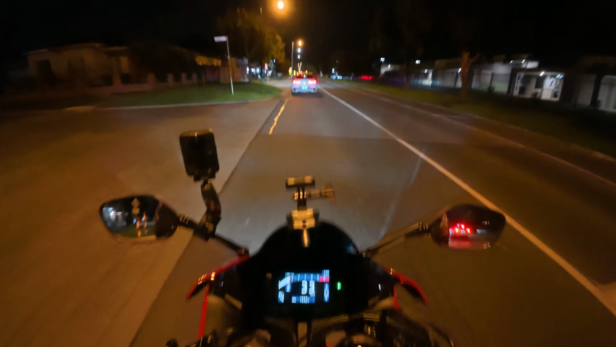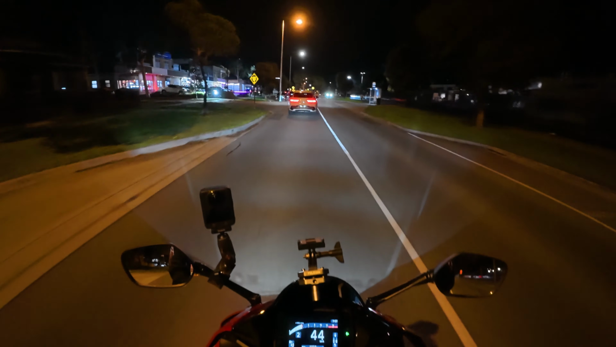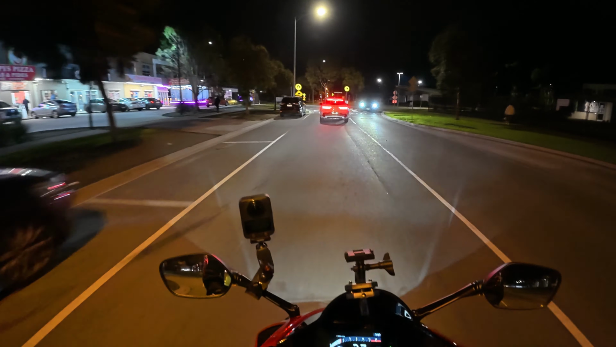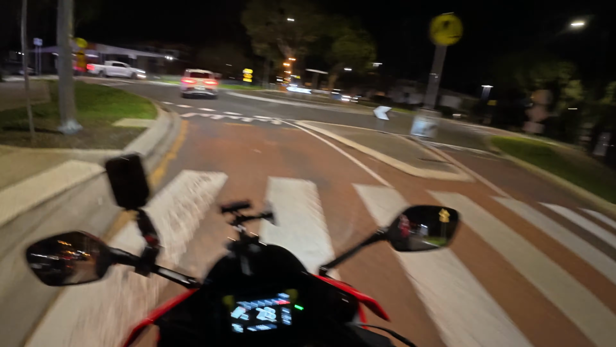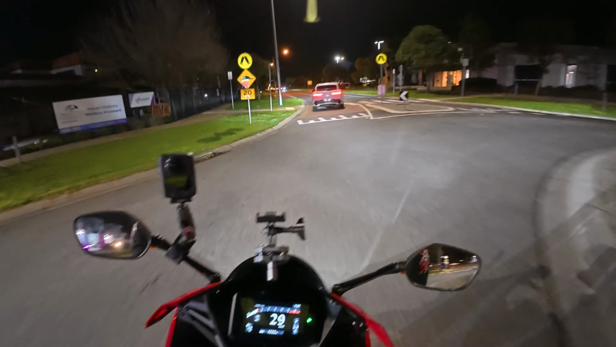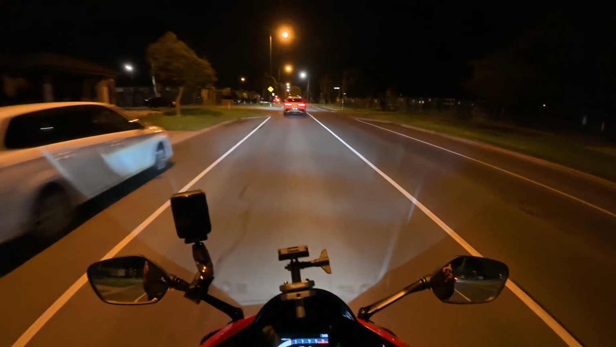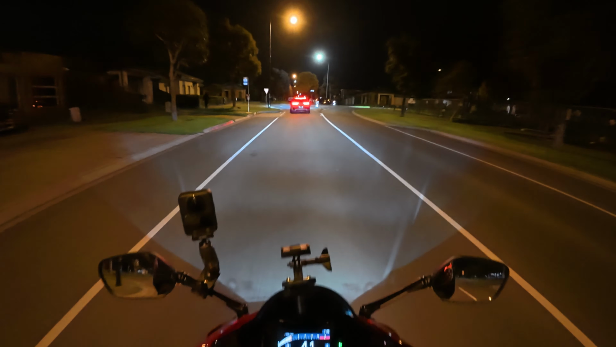But back to the weather in Melbourne, it has been shocking for riding. Obviously being a beginner rider, I'm not super confident in the wet. I've ridden in it a few times, but not confident at all. 50 Ks, it's gone up.